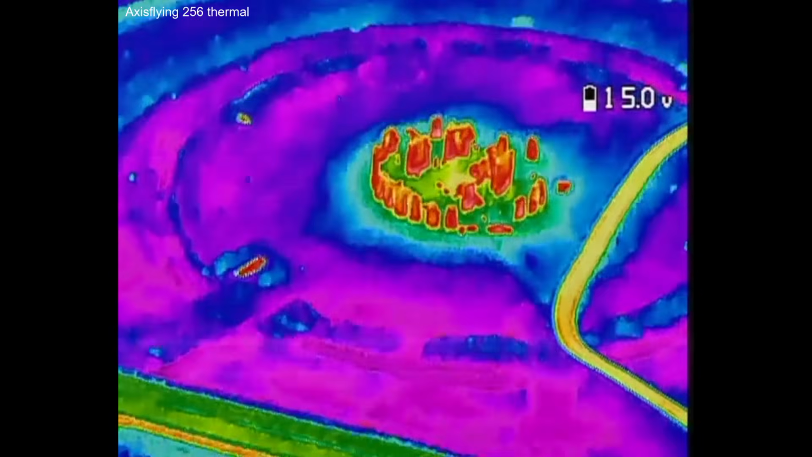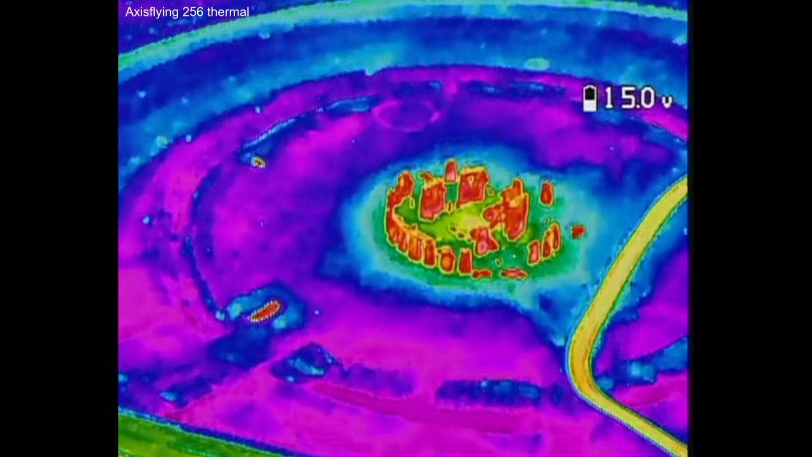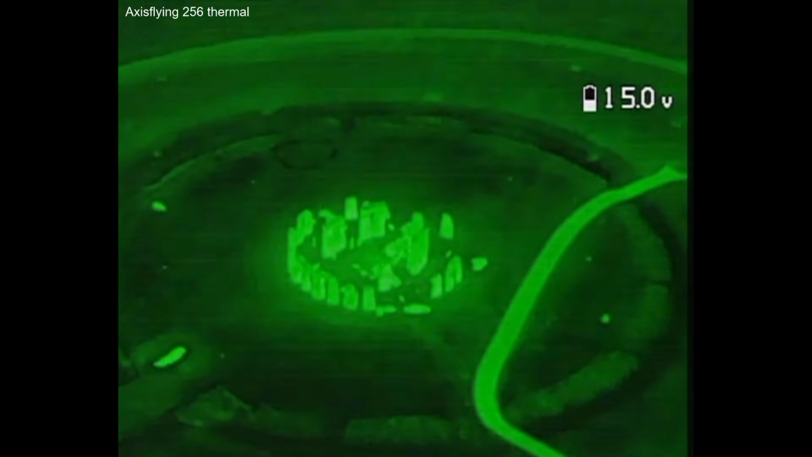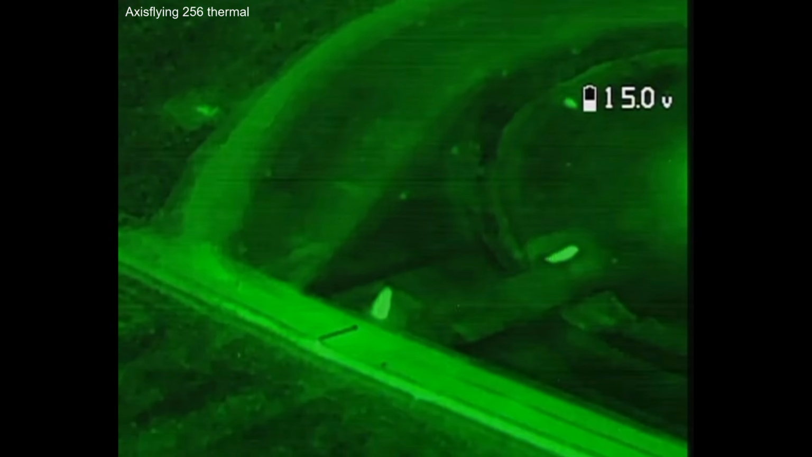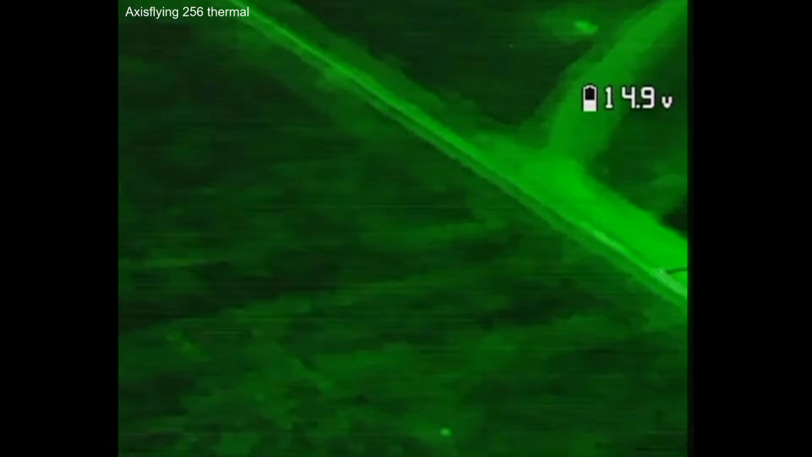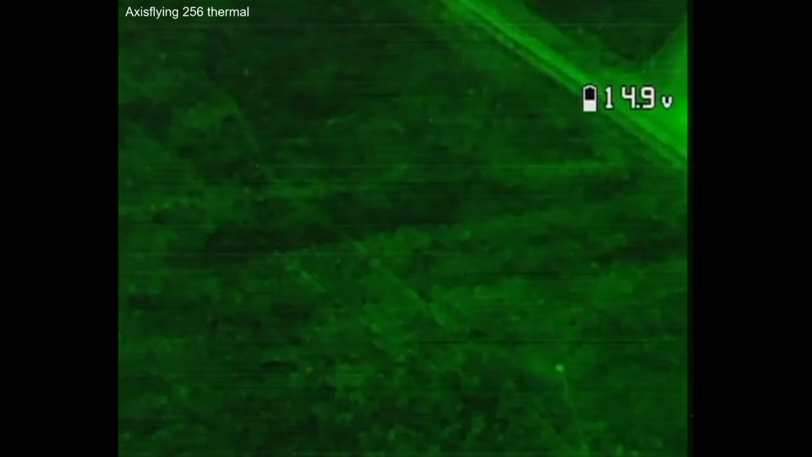And it was amazing because, like I said, it was a very, very hot day, and those stones had got very, very warm during the day. Stones act like solar batteries. They hold on to that heat for hours afterwards. So even though the sun had gone down quite a while before and the whole site was cooling down, those stones, as you can see, were still glowing very, very brightly. I just think it looks really, really cool.